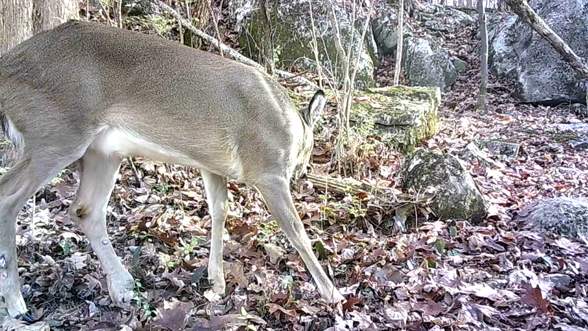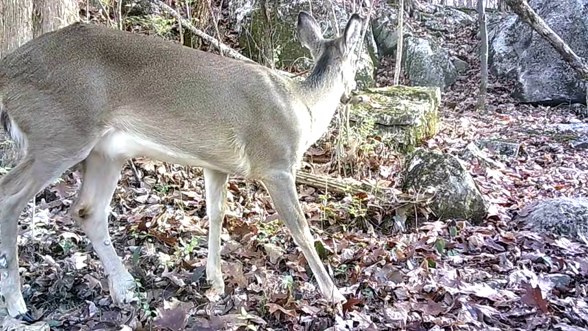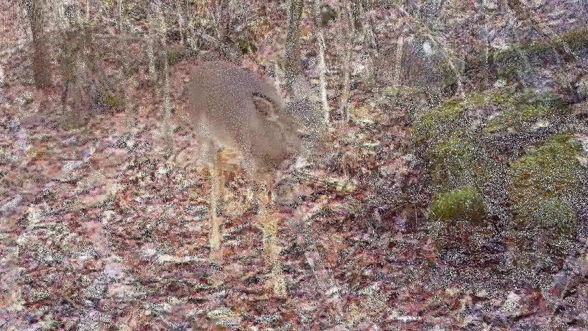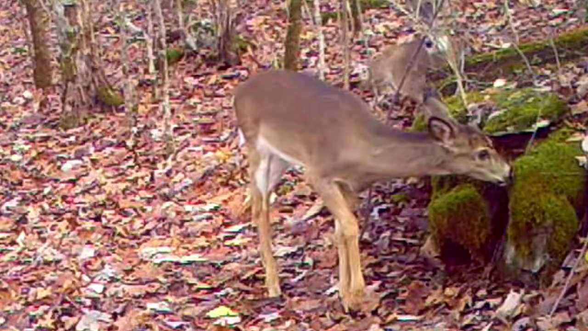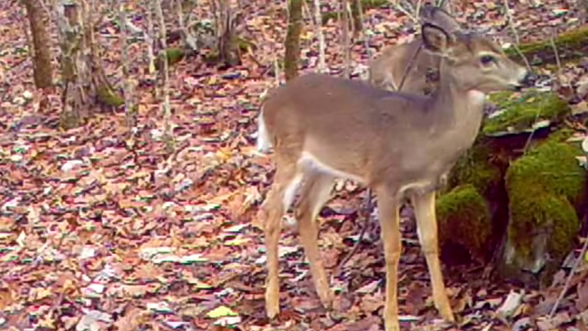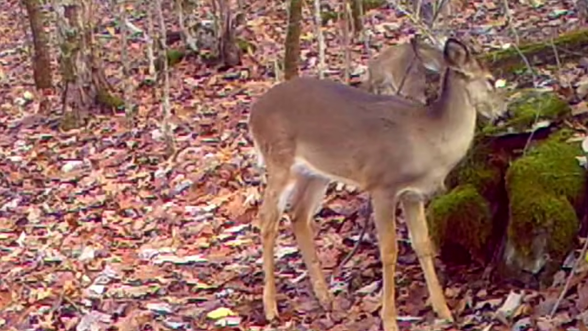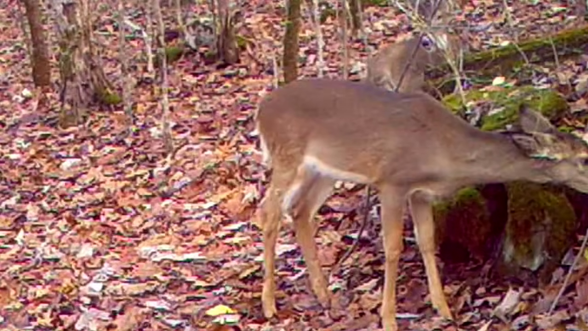But these little animals are trying to fatten up still for winter. They're even eating leaves still off the tree. There's still plenty of acorns to be got. And the little yearlings here, they're just about on their own.